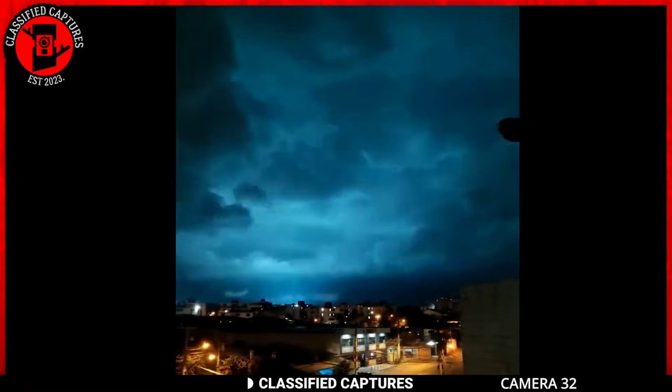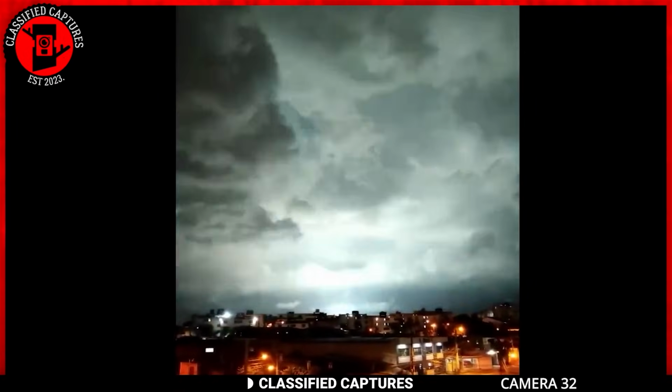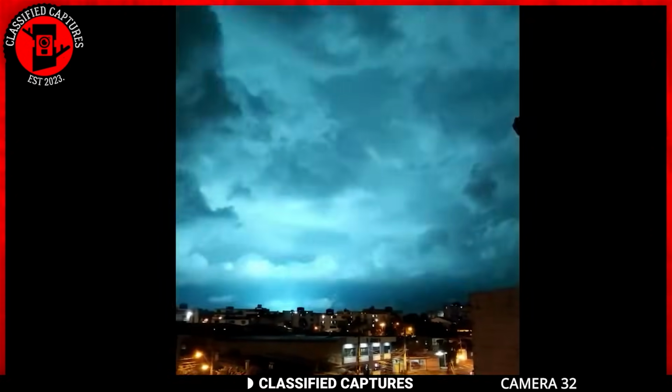Beneath the veil of the night sky, a curious observer captures an enigmatic scene, an array of strange lights hidden behind the clouds. As the lights blink and change color, it looks like some sort of party out there beyond the sky.